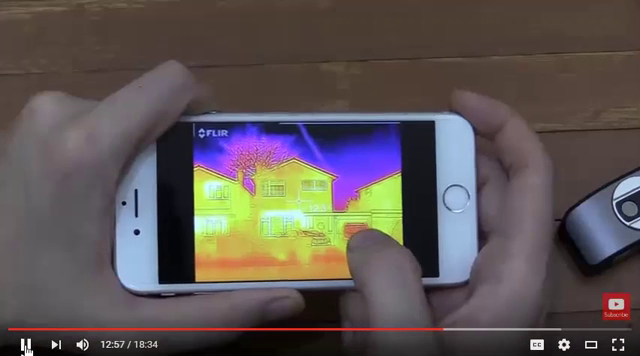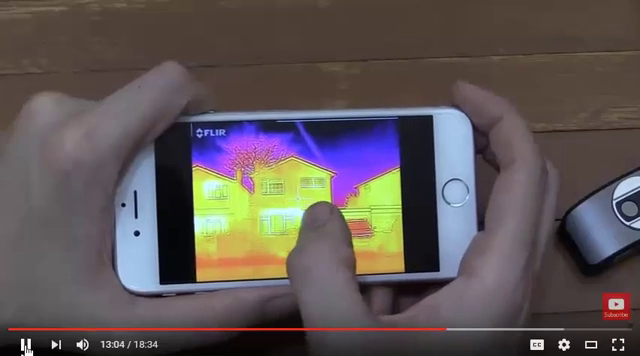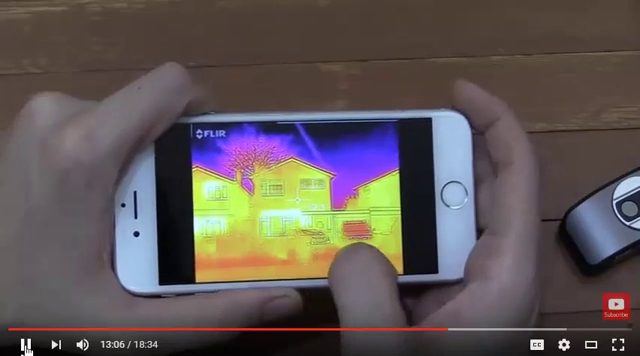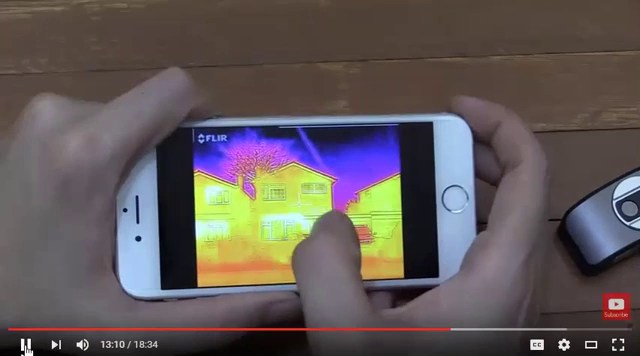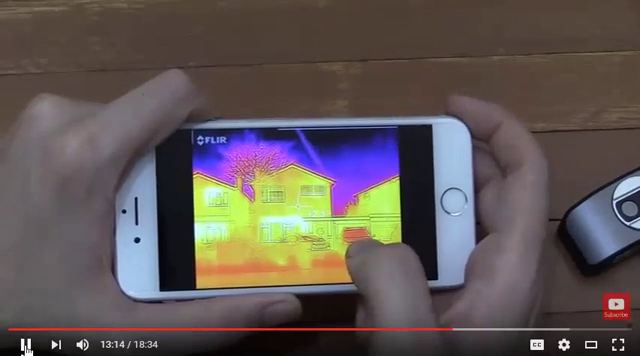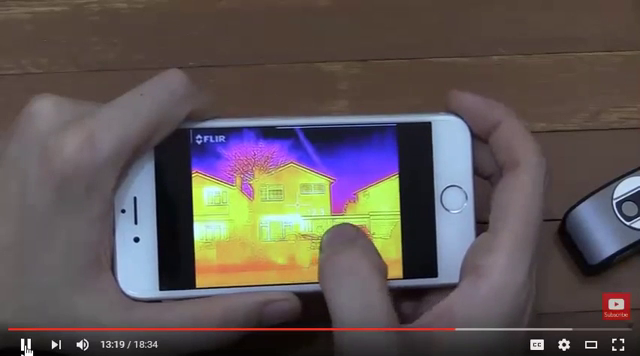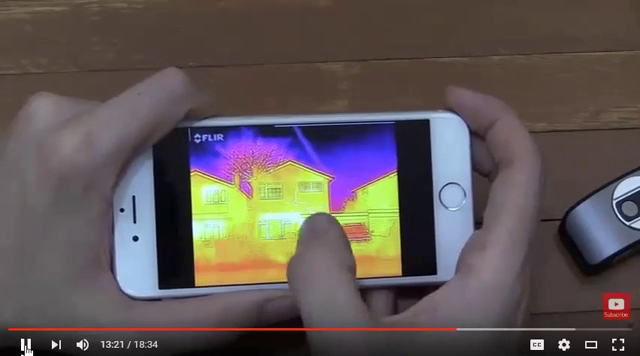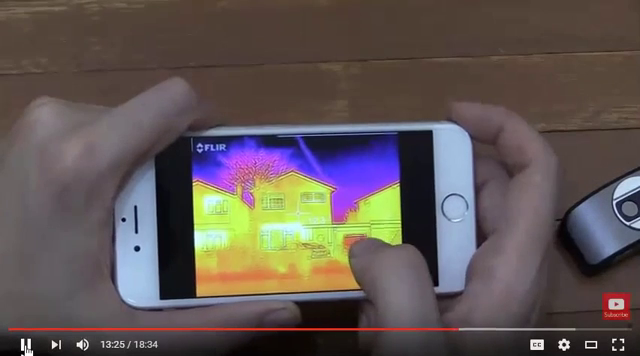So here's another example use. This picture was taken on a cold day and it's pointed at a house with the heating on. Now you can see here this bright line that is showing heat escaping, and you can see that it's some kind of work above the window between the brickwork and the windows themselves. So that's something you'd probably want to take a closer look at, because you could be increasing your electricity bill, your heating bill, gas bill, by losing a lot of heat there. So very useful for that kind of thing. It's also useful inside to find where you might have drafts around windows and so on.